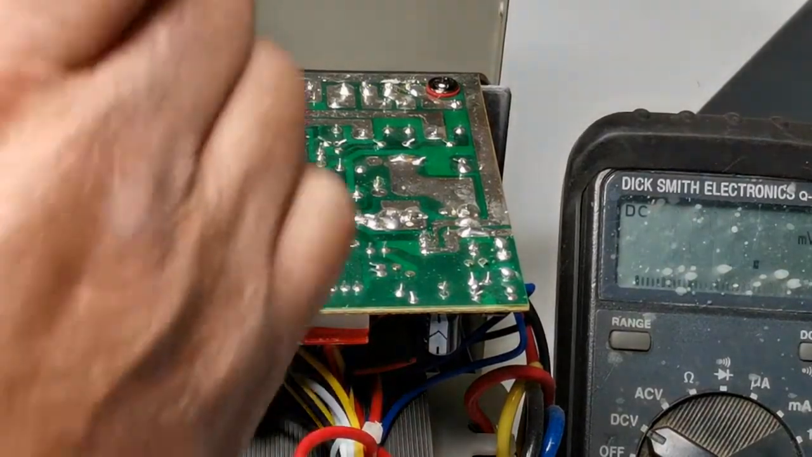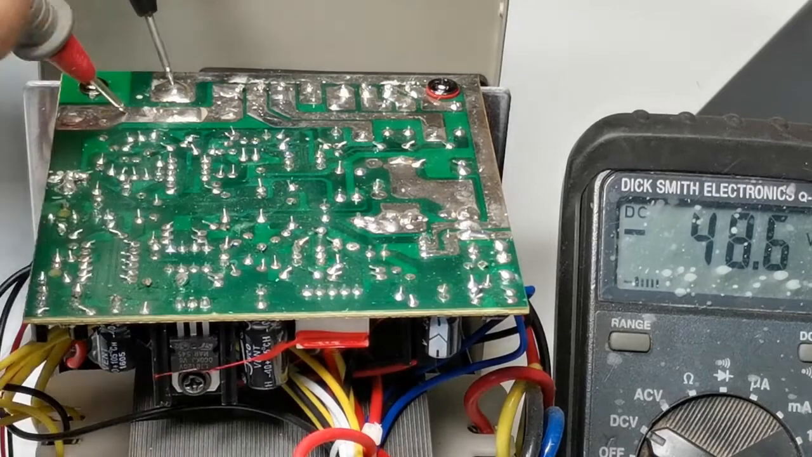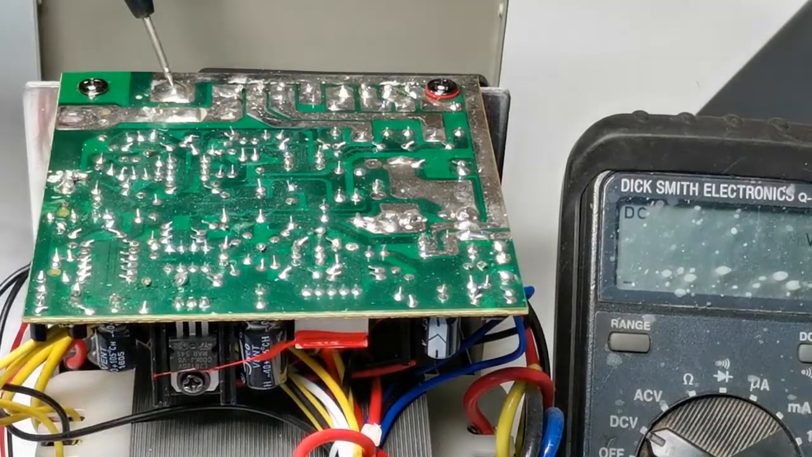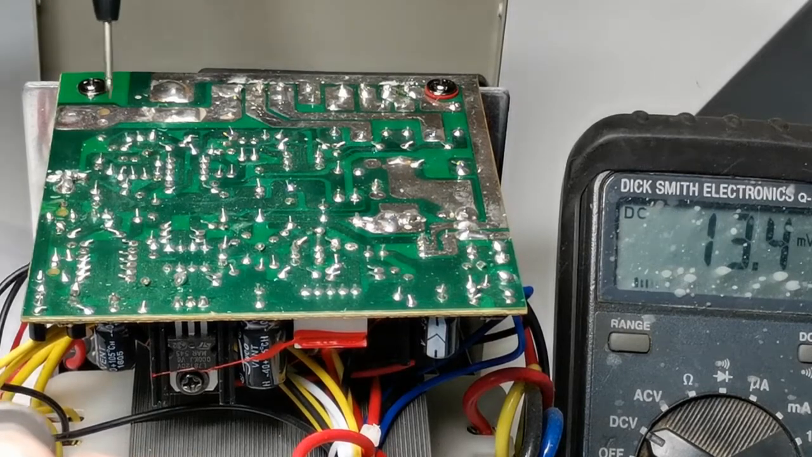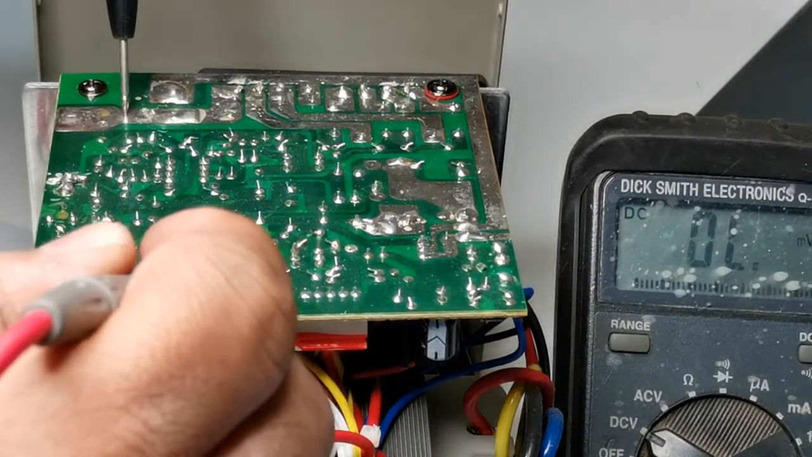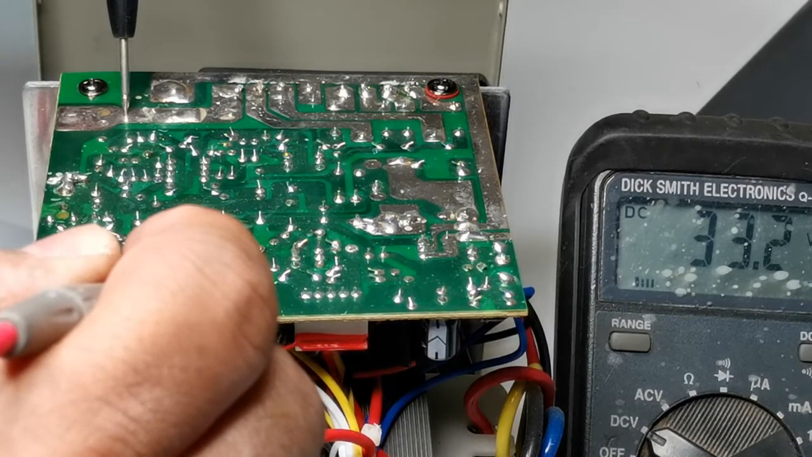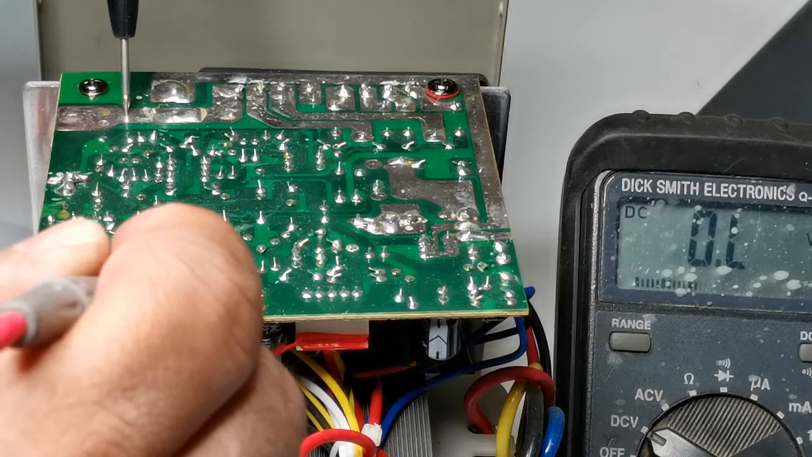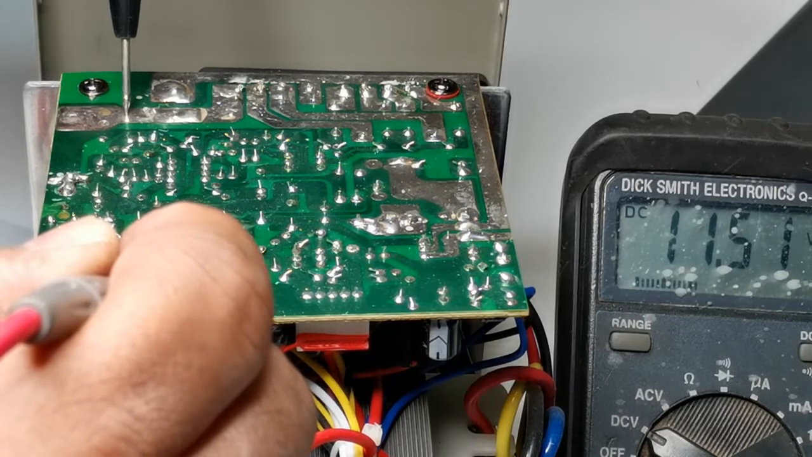Okay, what we have here now, that's 48. That's the input supply, and with respect to the ground here on the input supply, we'll test the input of the voltage regulator. We have 33.2 volts and the output is 11.551.